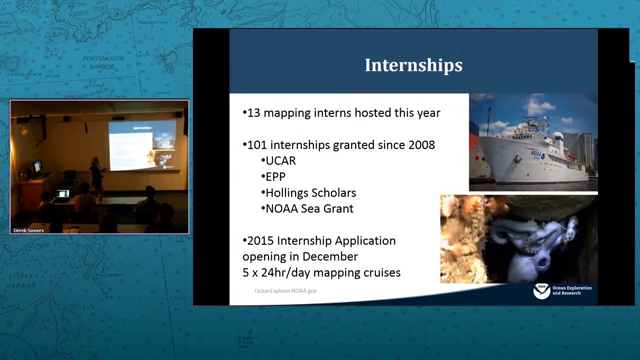More information about our internships. This year we had 13 mapping interns on board, so our cruises are split between either 24-hour-a-day mapping or 12-hour ROV/mapping ops. So when we're mapping for 24 hours a day, we have the opportunity to bring at least 3 interns out. So next year, we have a lot of intern space. We have 5 24-hour-a-day mapping cruises, so that should be at least 15 internships.